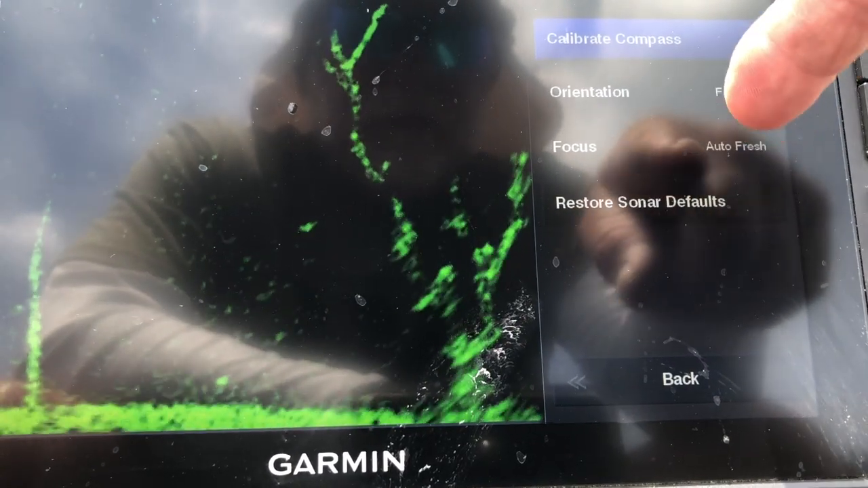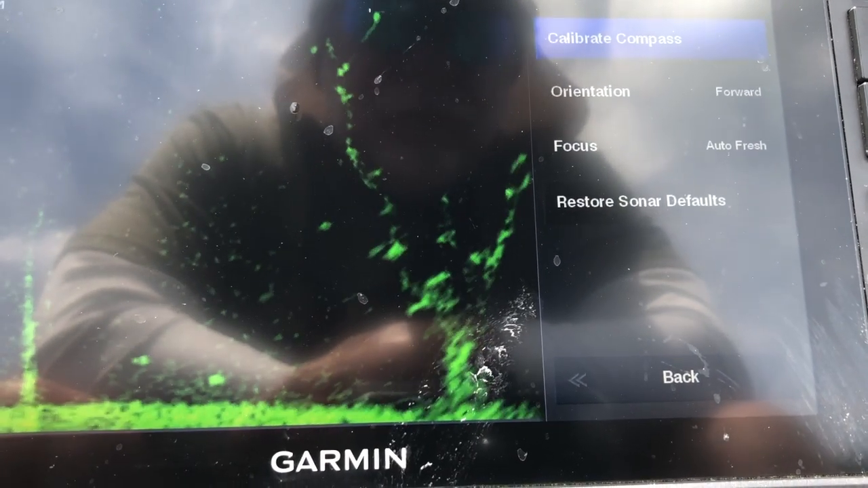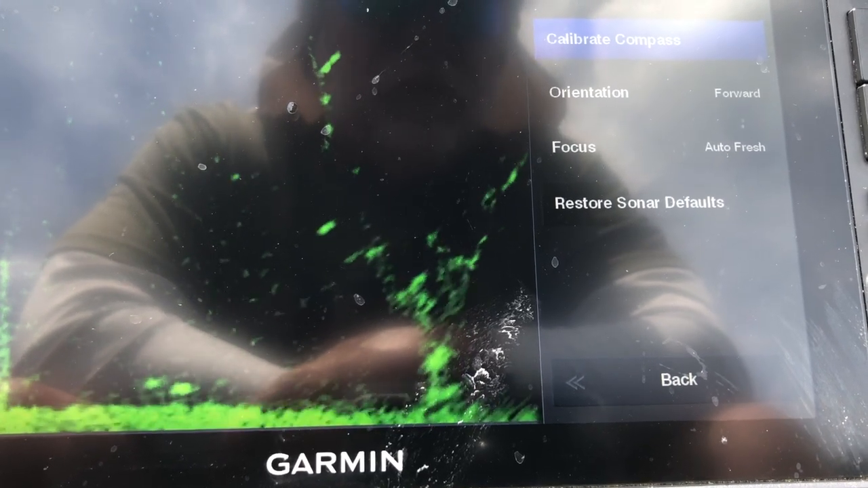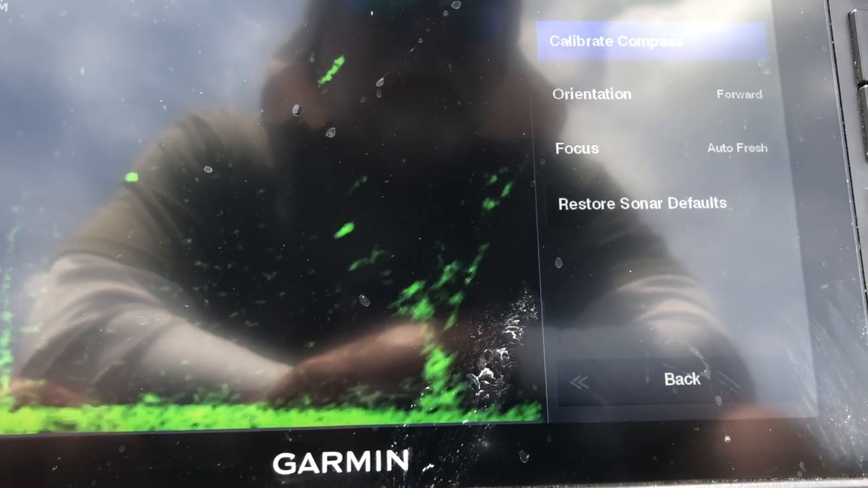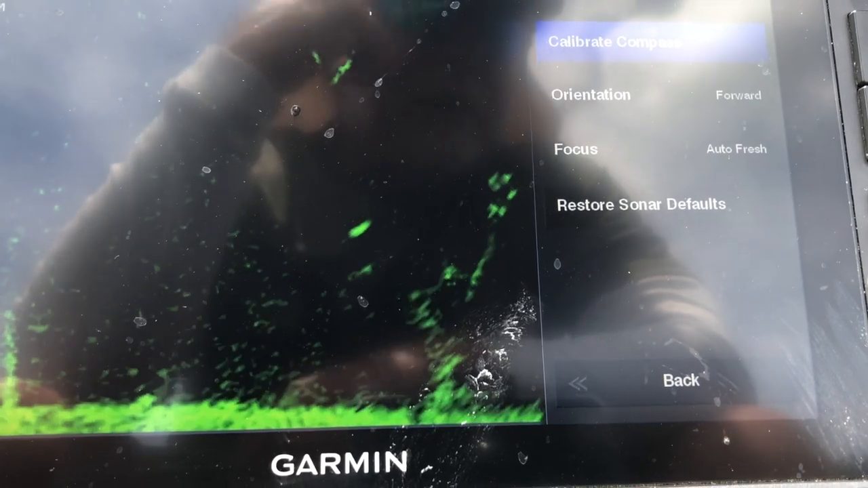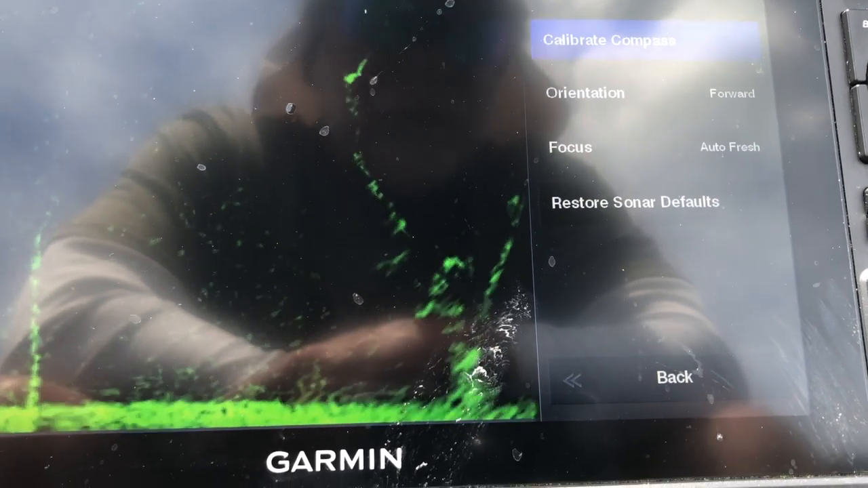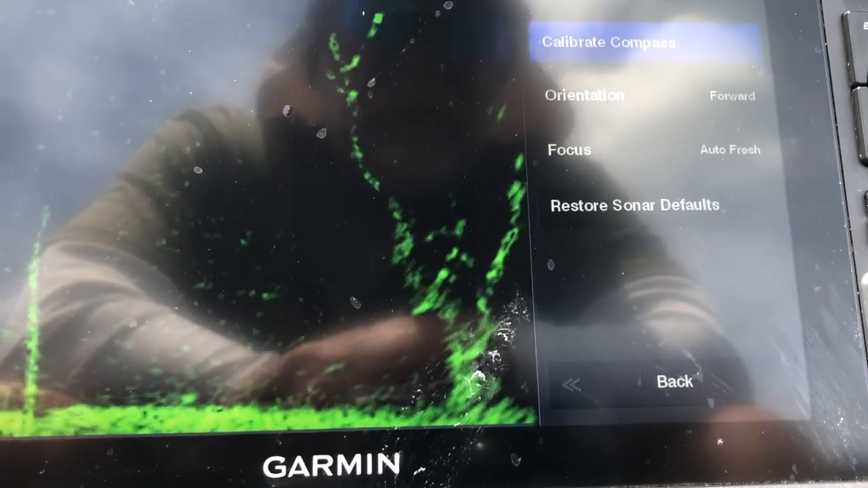that calibrate, and it's going to prompt you to deploy your transducer. And it says if your transducer is on the troll motor, then you want to deploy all of that at one time like mine is. And I screwed up. I was thinking it tells you to turn your boat 1.5 times in a circle, a tight circle, and it calibrates the compass.